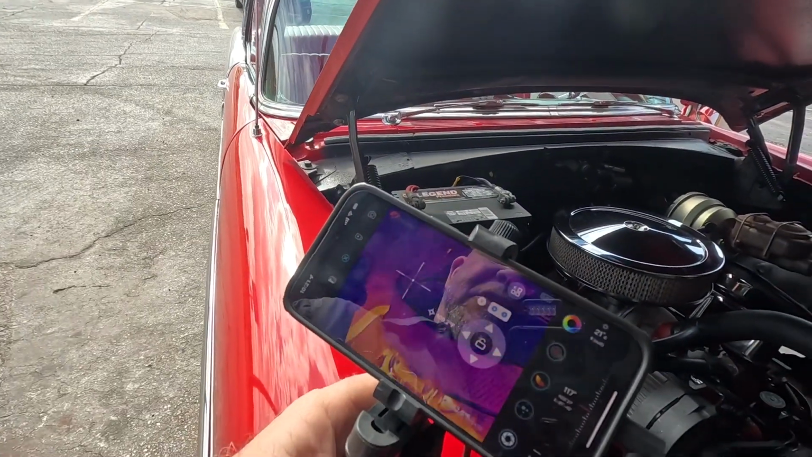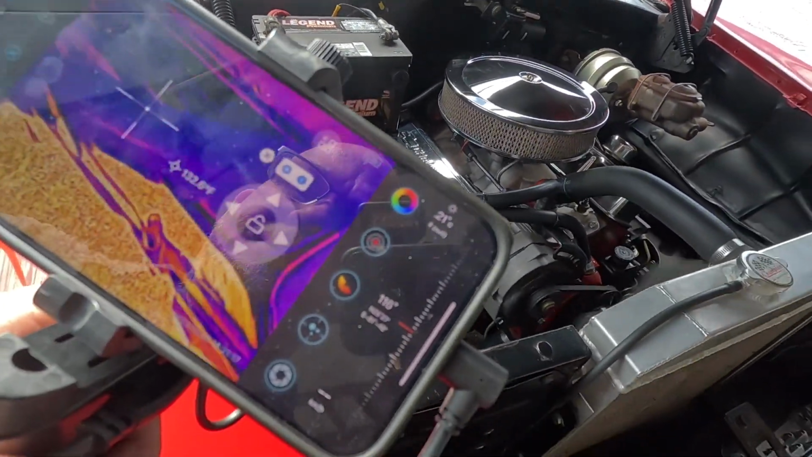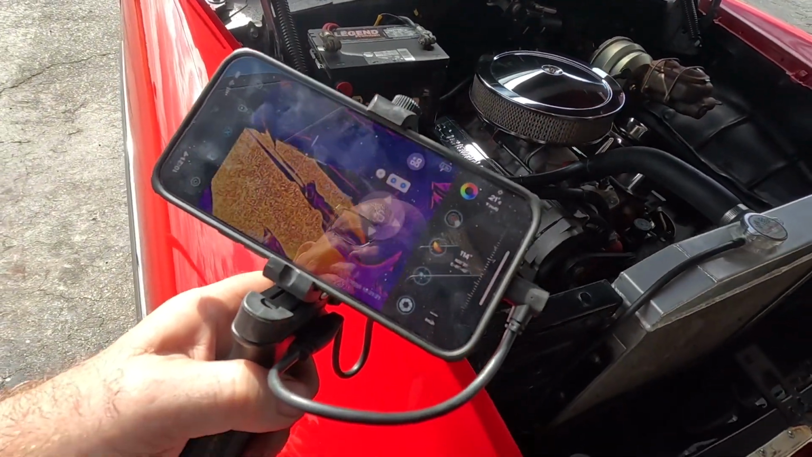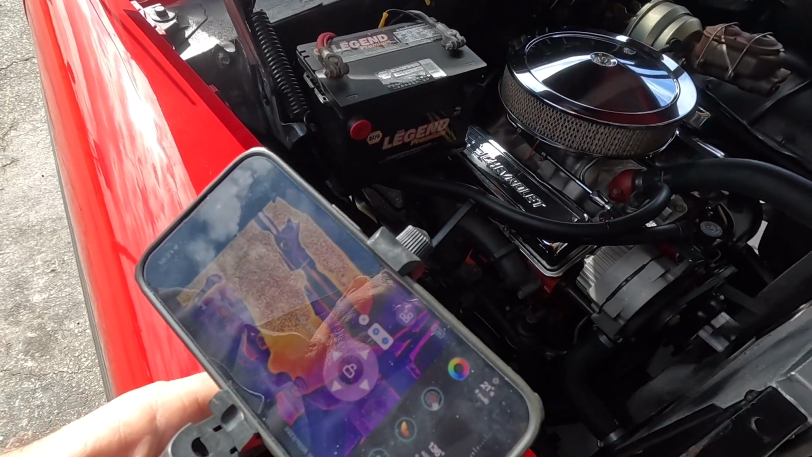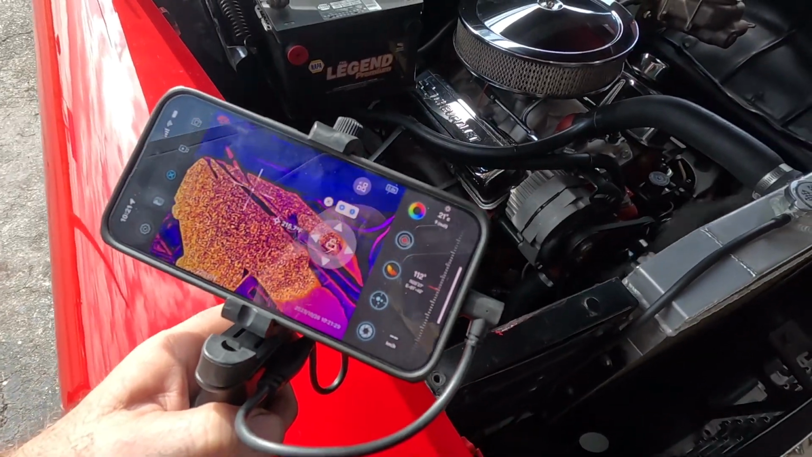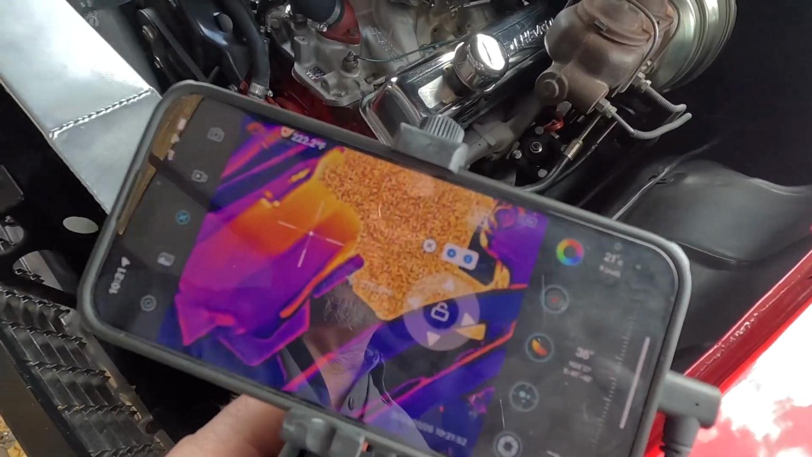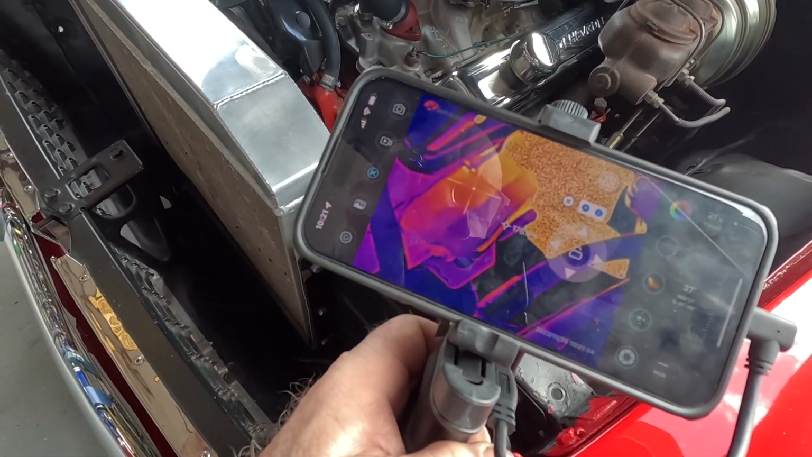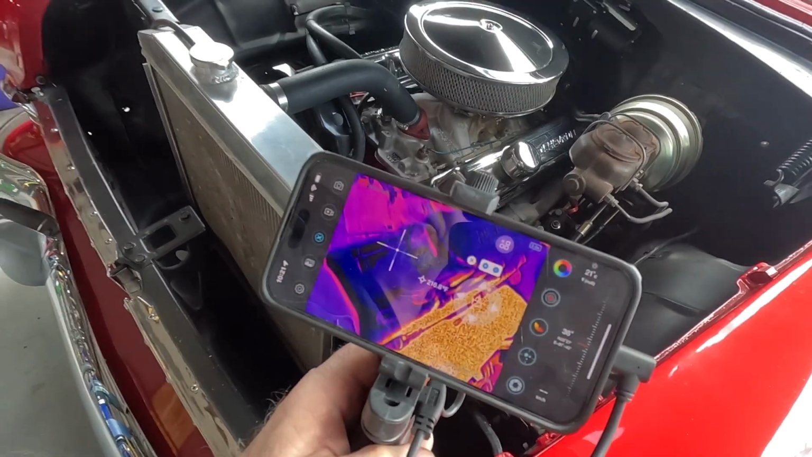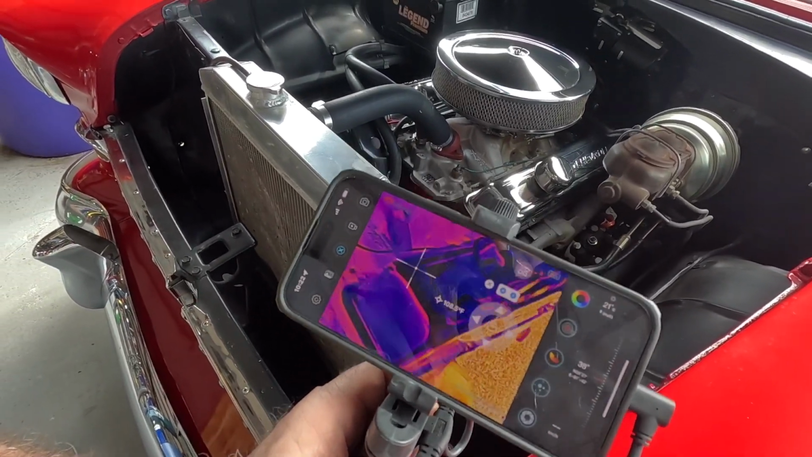Okay. We're going to use the infrared camera to figure out where it's misfiring. Should see some cold cylinders. Looks like that front cylinder on this side. You see how that looks a little more purple instead of that nice orange. So I'm going to pull that spark plug out of there. That's probably our solid spark plug, making it run a little rough.